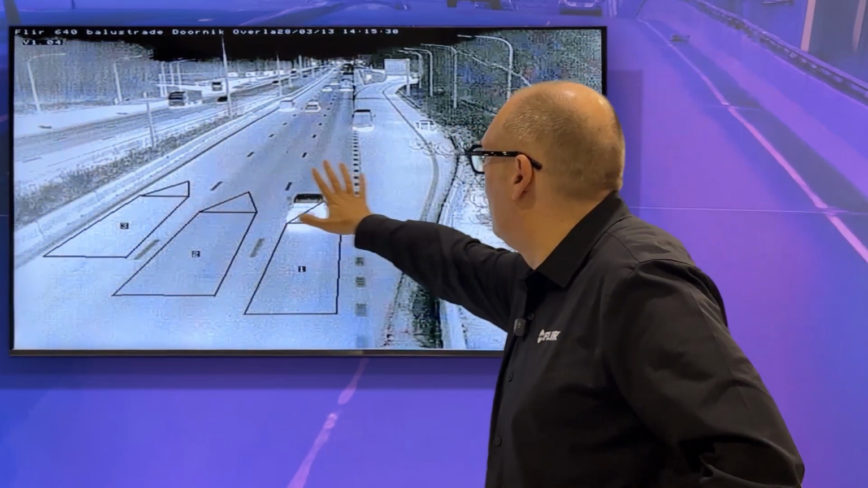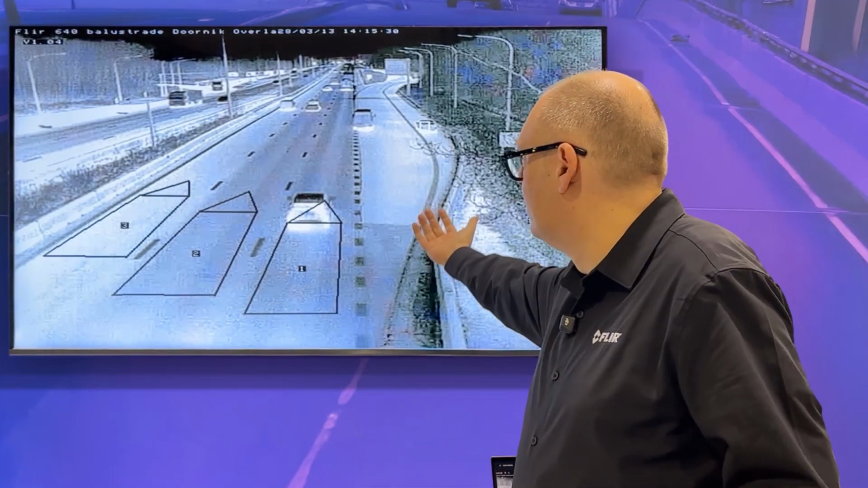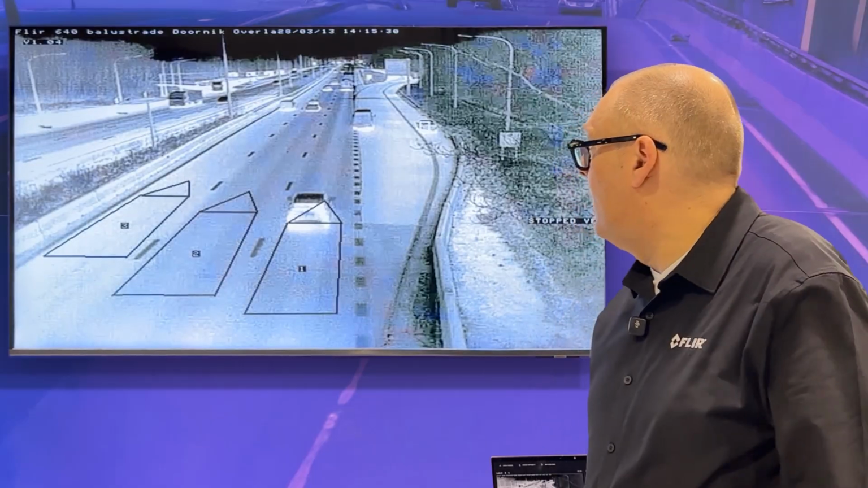But if you see it on the background, you would imagine that on ground level, everywhere you have the same temperature because it's on the ground. It's with the same sun or the same temperature conditions. So you would have imagined that you would have one gray surface. It's not the case. Why is that?